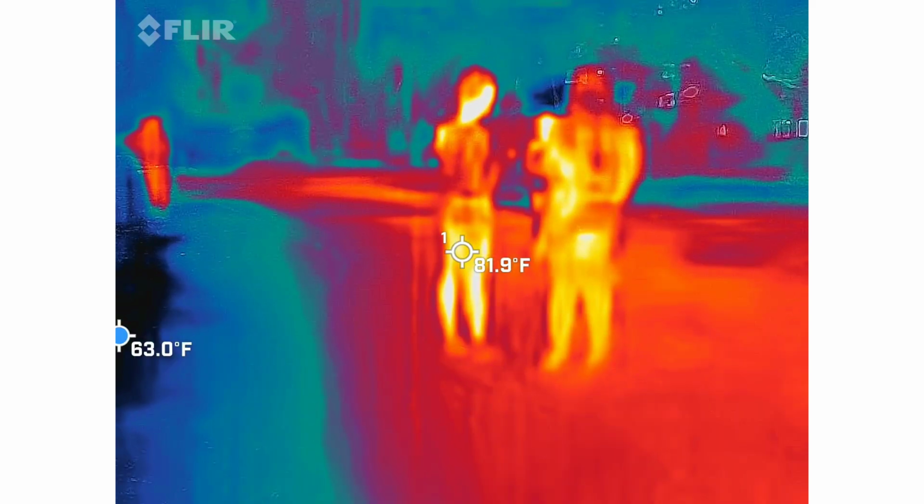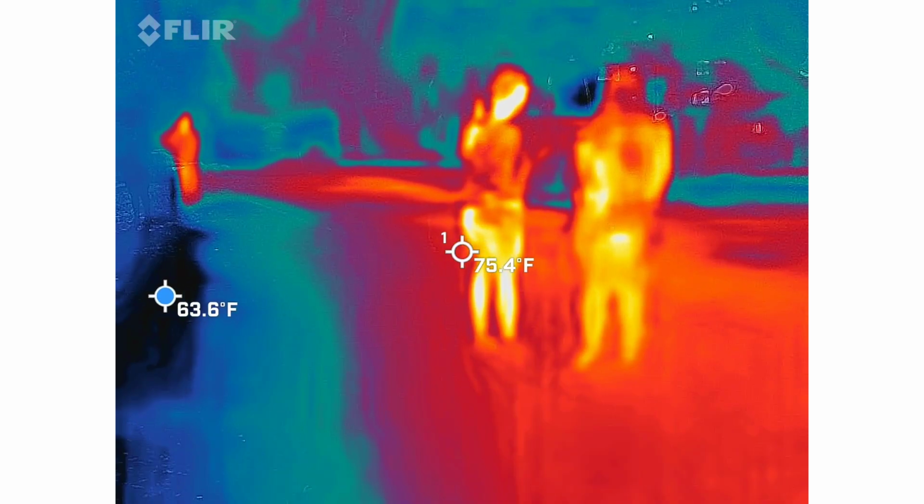Give us one color. I'm thinking blue or purple. It's right in the middle. Just got to get close to the metal stick.